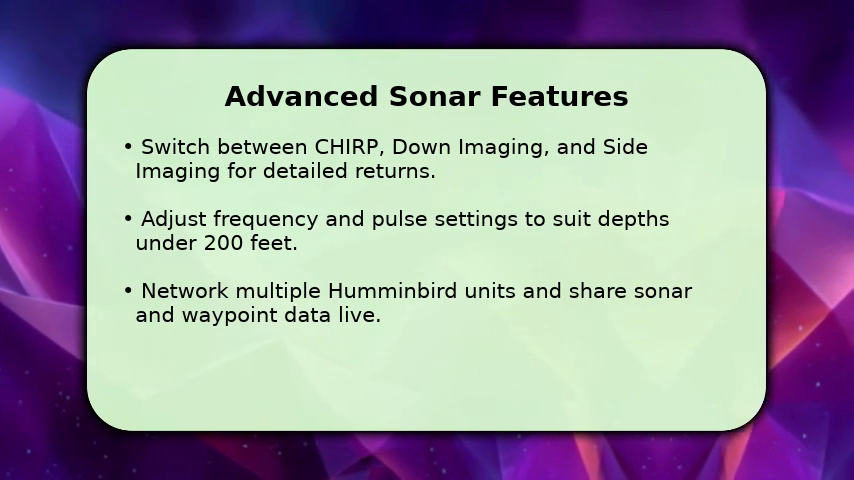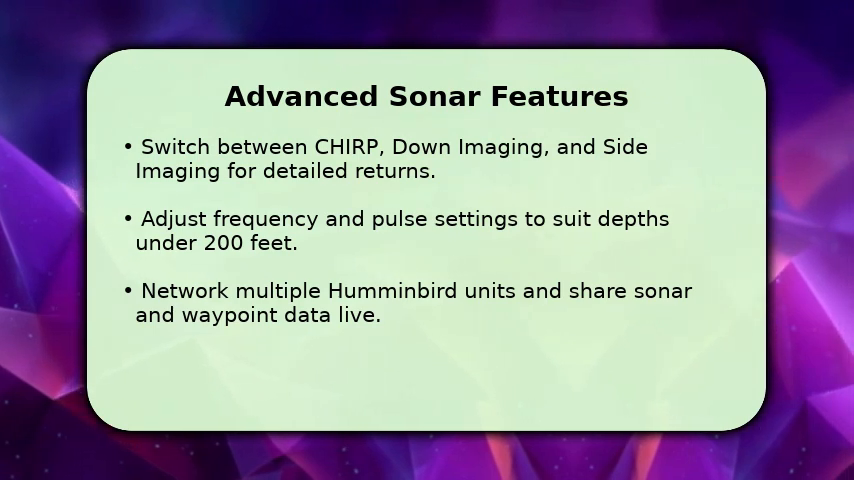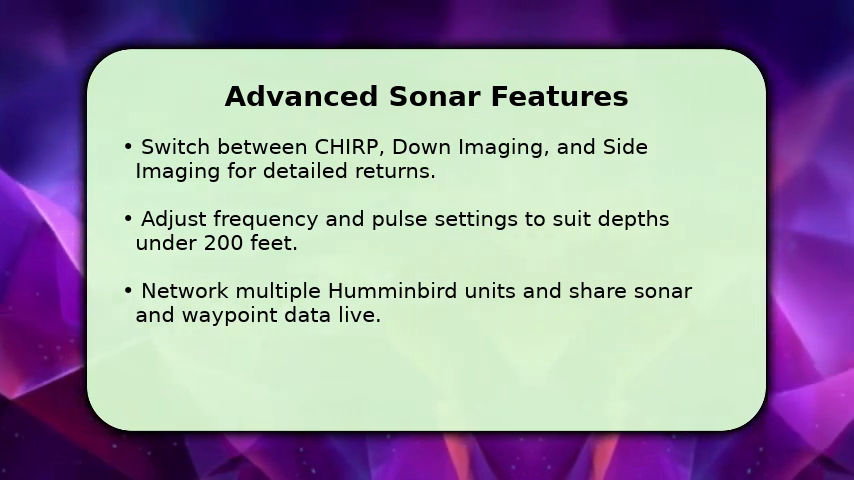Enable Auto Chart Live if recording bathymetry to a micro SD card for immediate mapping. Network multiple Humminbird units to share sonar and waypoint.